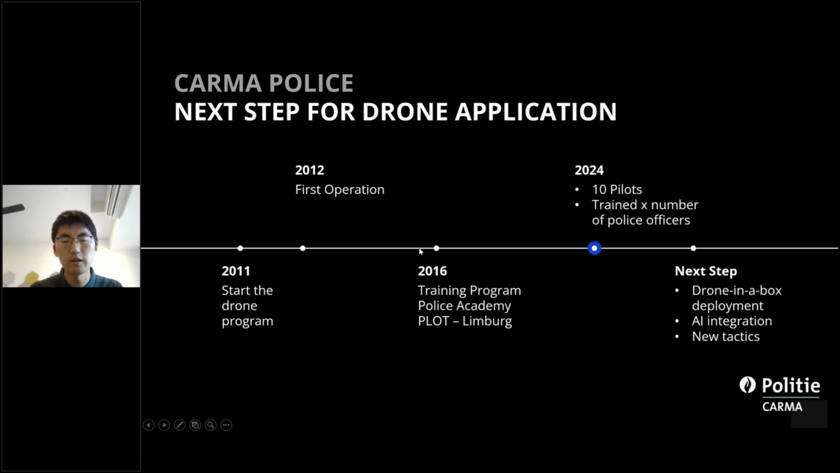So the second step for the camera place: the first step is to try the technology and do some operation. The second is to make it a standard operation procedure. So in the year 2016, the camera place had their training program and also the place academy. The main purpose is to guarantee the pilot or the place officer is operating the drone safely and regularly. So now in the year 2024, the camera place has around 10 pilots, and they have also trained a lot of place officers, but they are just part-time, not full-time.